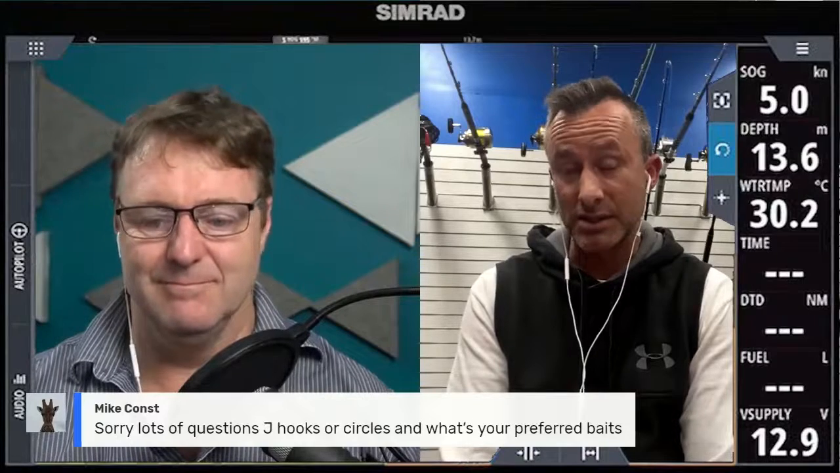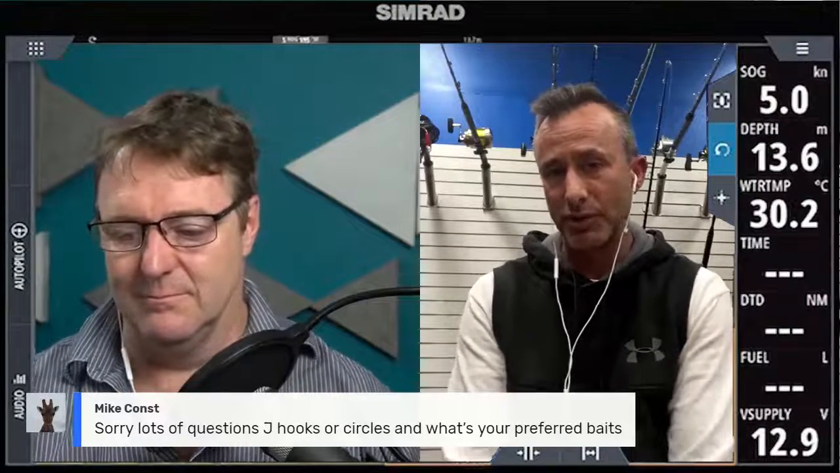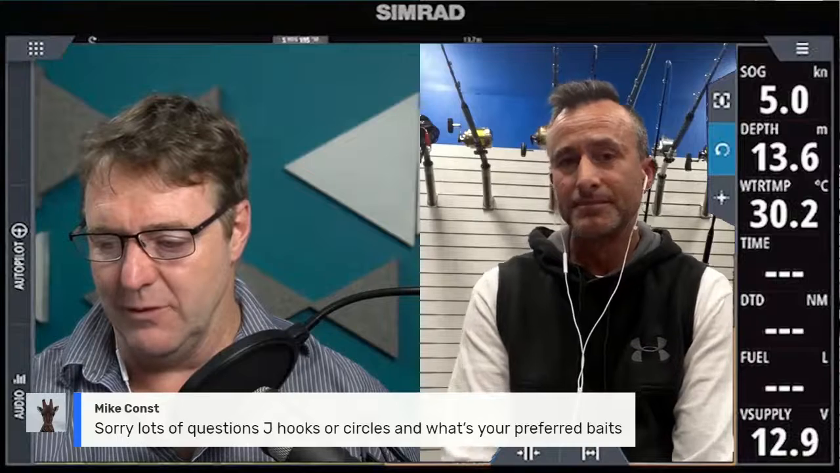I mean 16 kilos of drag to get that circle into position, because he's racing to the top. The more drag, the better that hook sets. That's a massive, massive thing. Guys who aren't putting heaps of drag on them at the start do tend to lose them a lot. Good tip there.